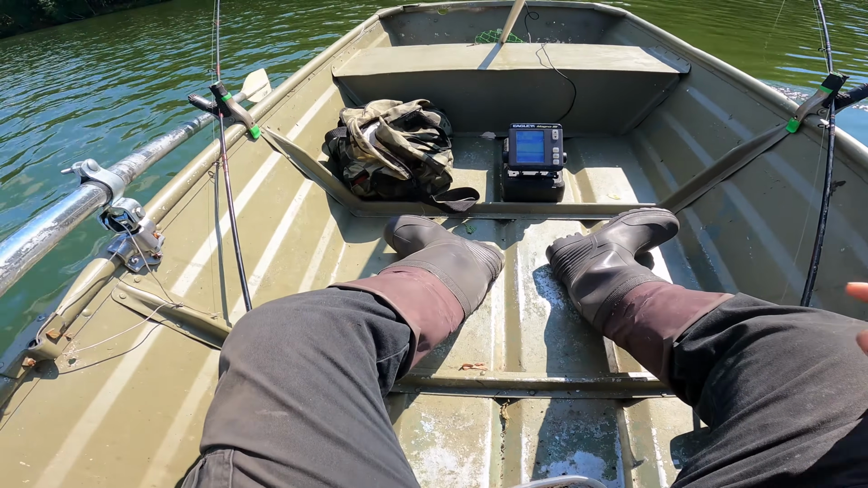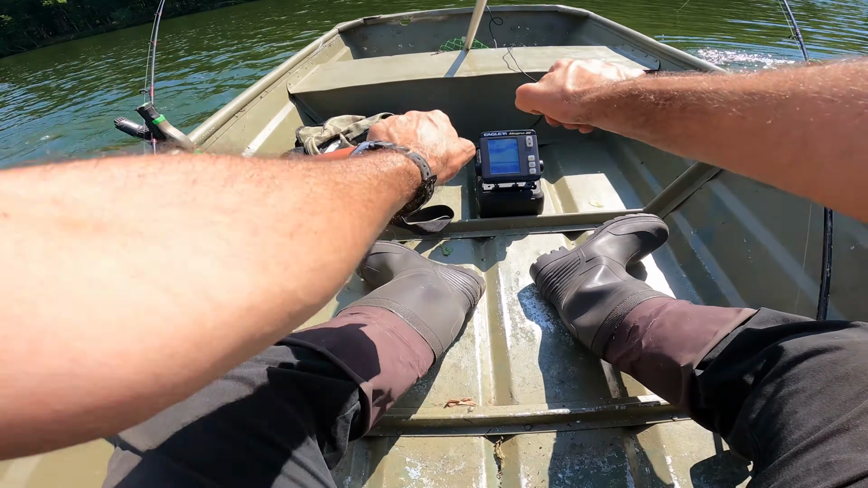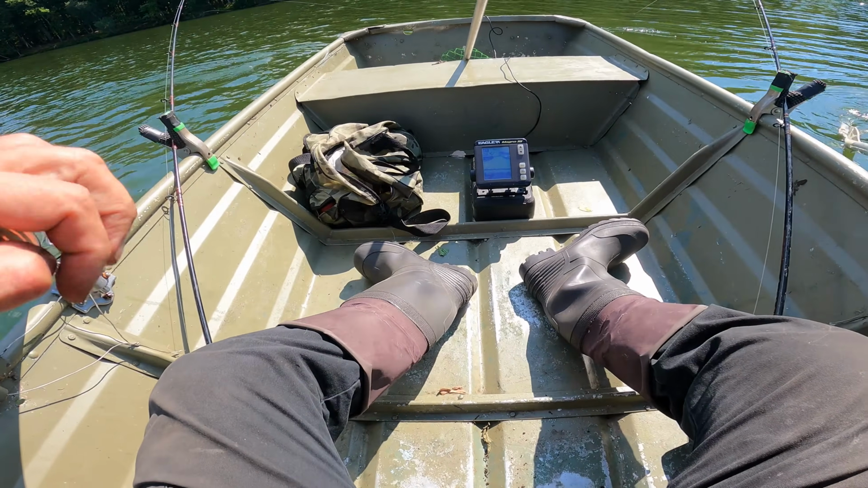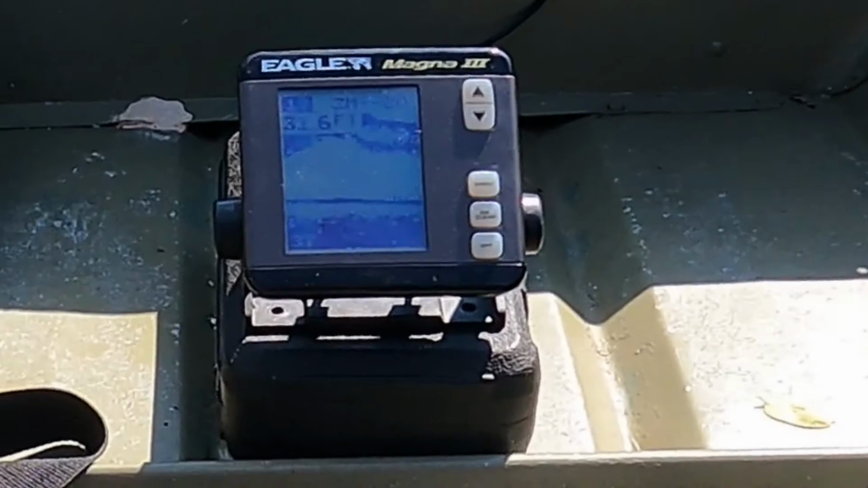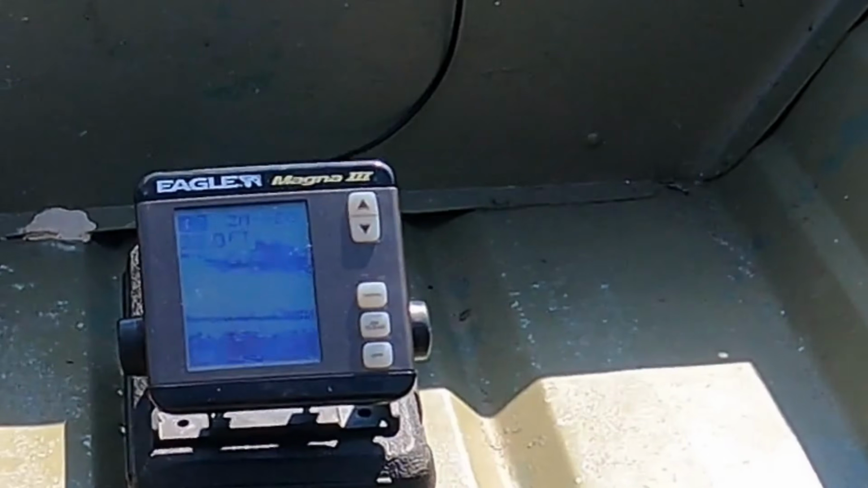Move the boat a little. I'm looking around with 30 foot. Drop off. The line should be going through him now. That's a big thick band there. There's a gray line in there. Gray line means it's solid.